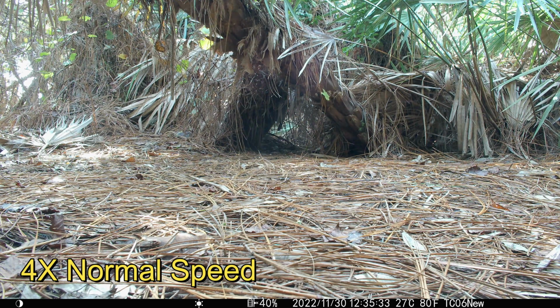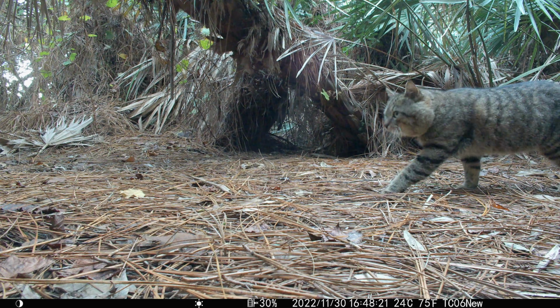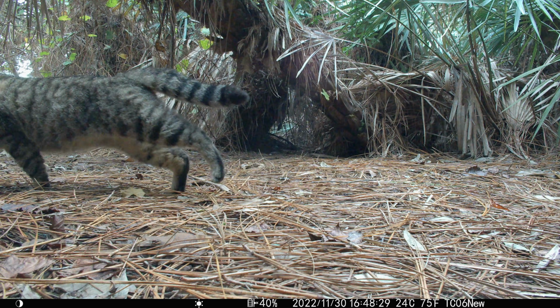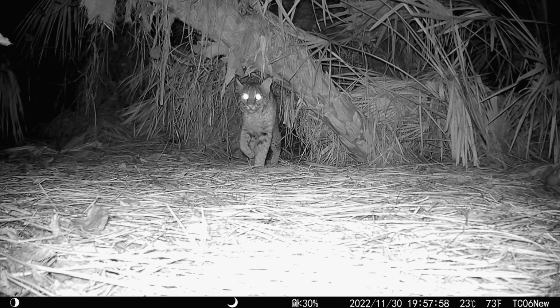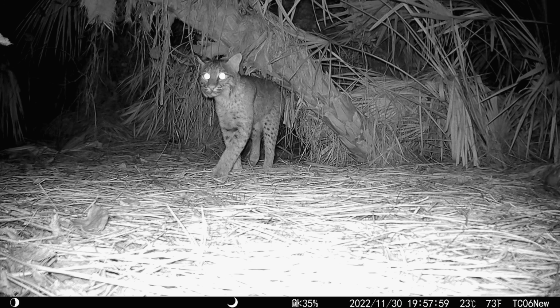After the bobcat's intrusion right into the heart of his territory, the tomcat spent the rest of the day stirred up and boldly patrolling back and forth across his favorite spot. Yet just a few hours later in the early evening, a big bobcat was back, putting a fresh scent spray on the tree in his sanctuary.